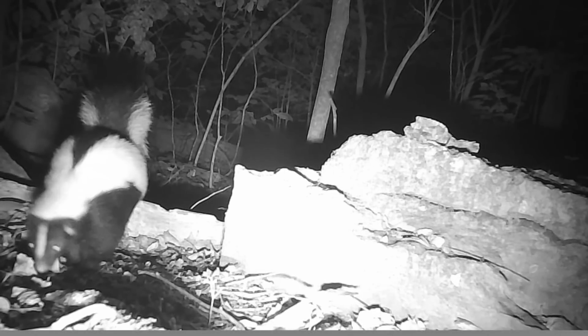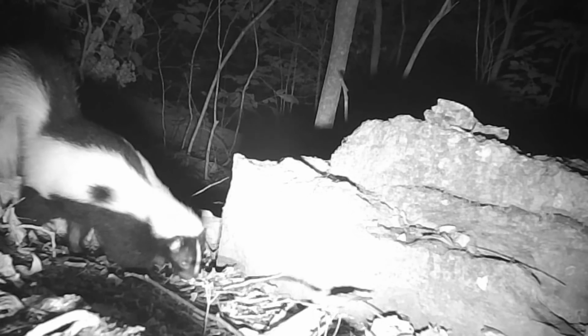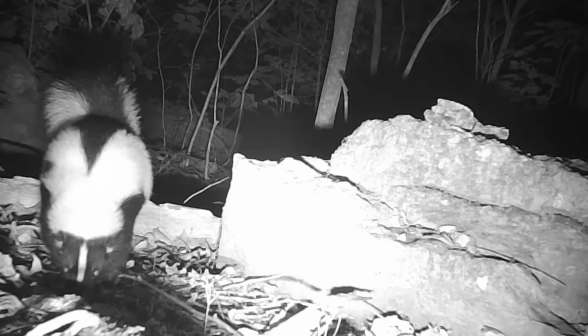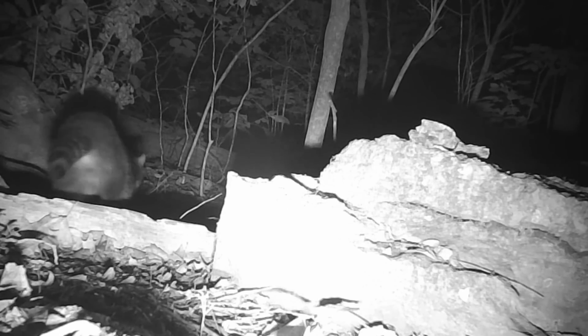And here's the log. Old Stripe, Flash, whatever you want to call him. Beautiful little skunk. Now, I ain't seen the regulars. Snowball, Lightning, Wishbone. But they're around. They just ain't in front of the camera.